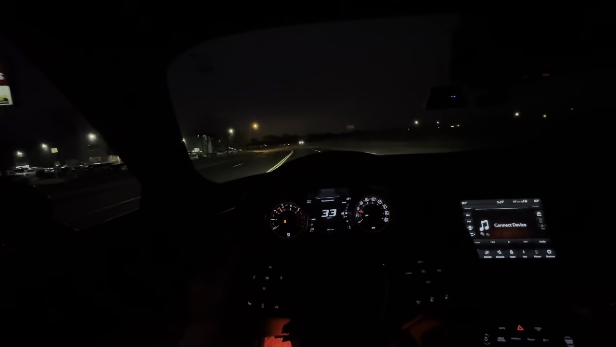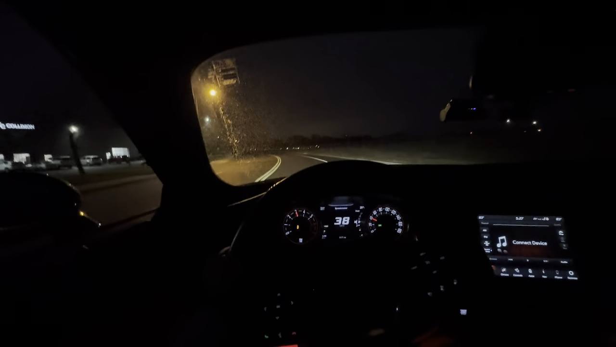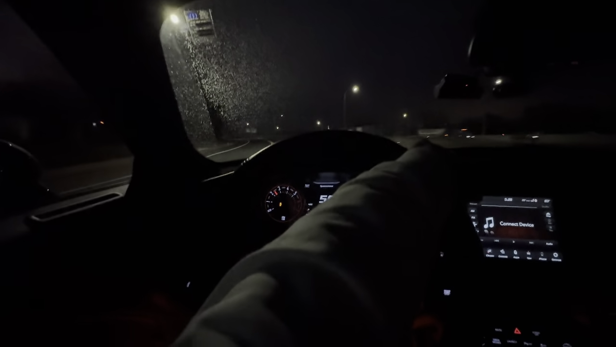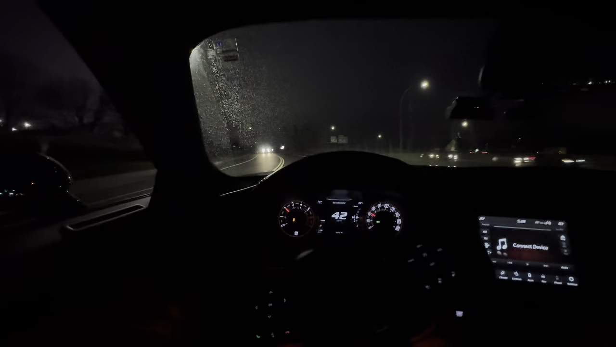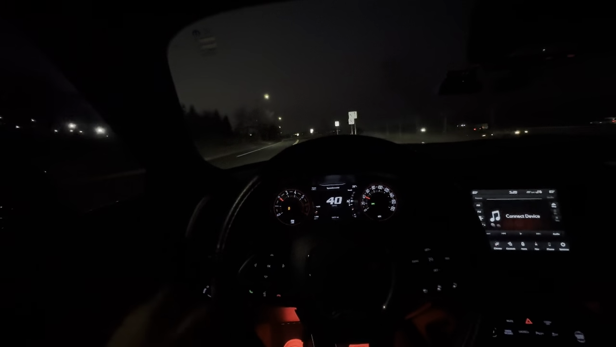Sounds so good. And when you're going uphill or downhill, it sounds really good too.